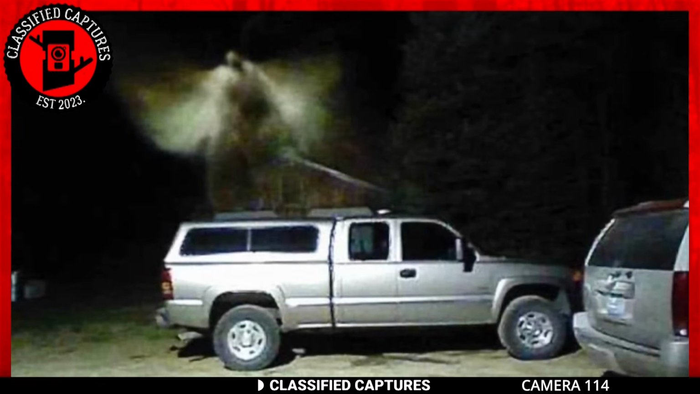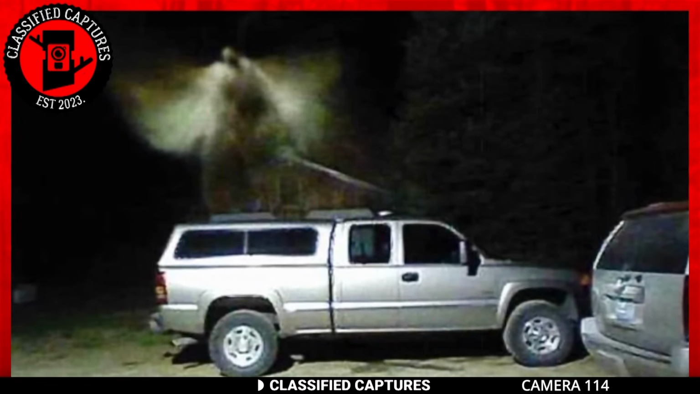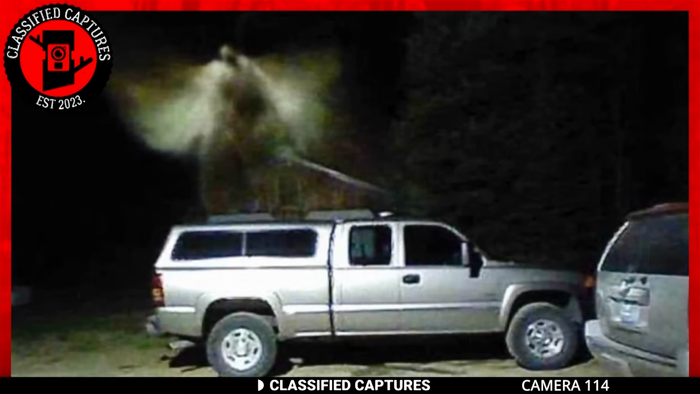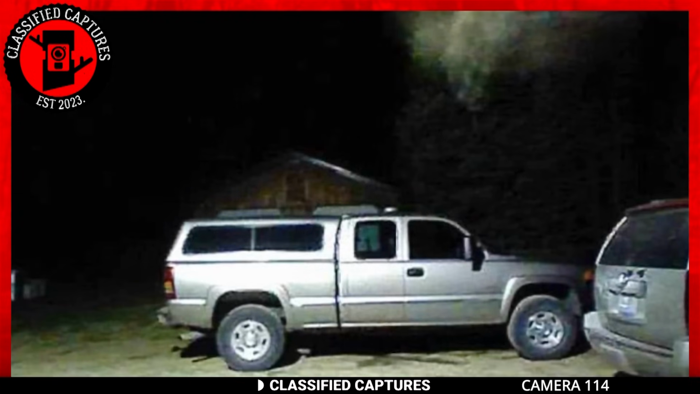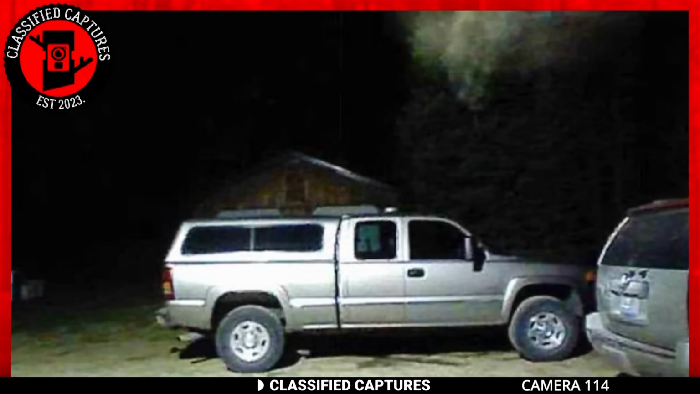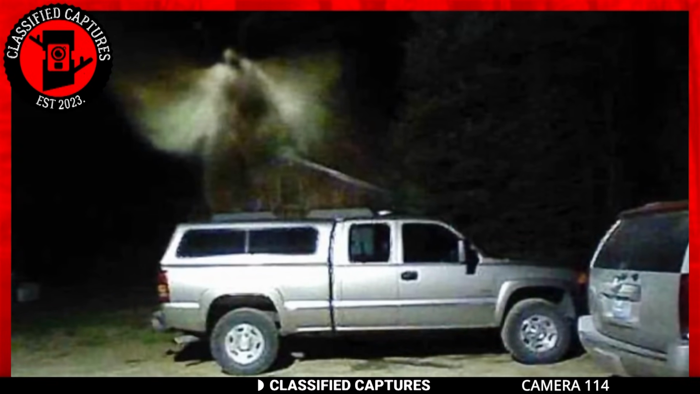The interplay of light and shadow in these images conjures an almost dreamlike quality, an impression of the divine rendered in pixels. It's intriguing that the homeowner, a person of faith, interprets this apparition as their guardian angel. The notion of angelic guardianship has long been a source of comfort and inspiration for many, a belief that extends beyond any one religious tradition.